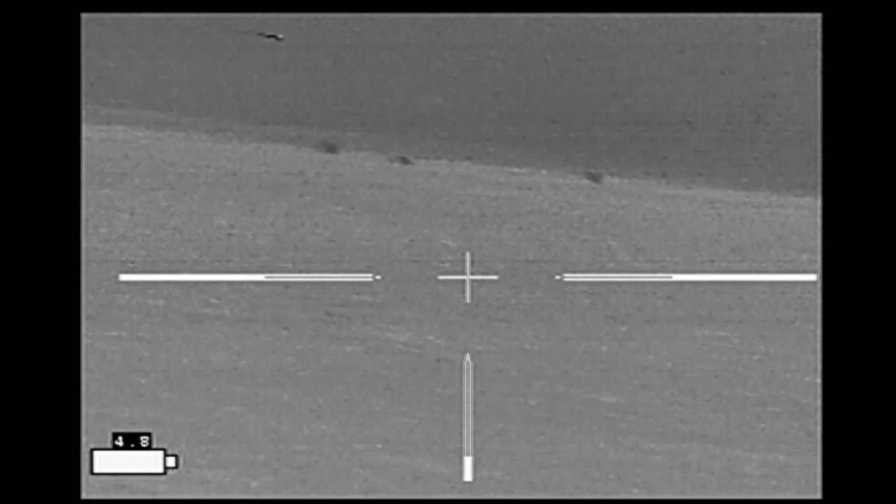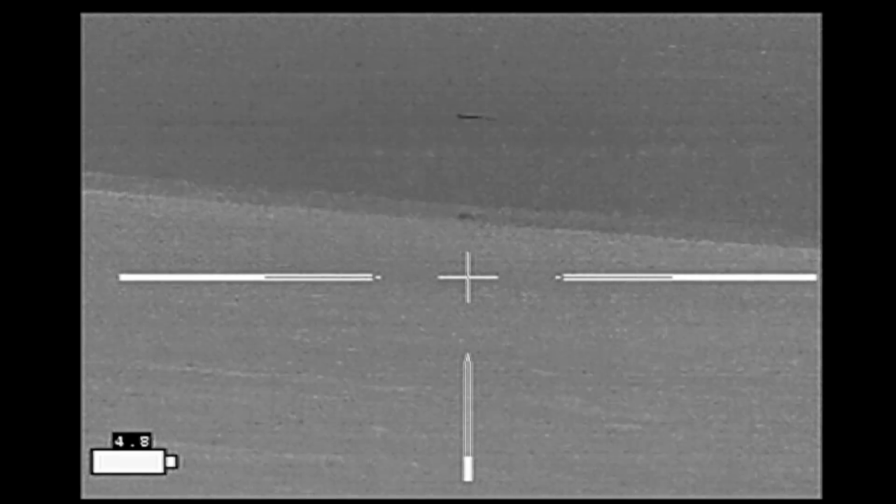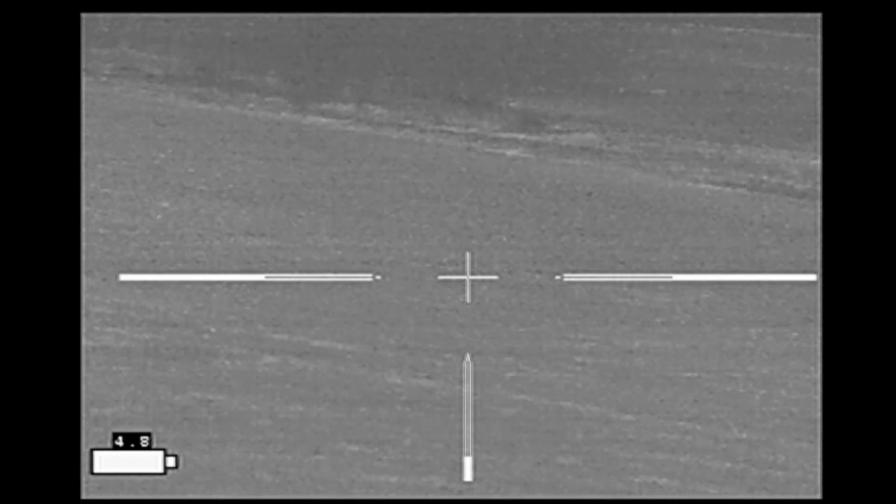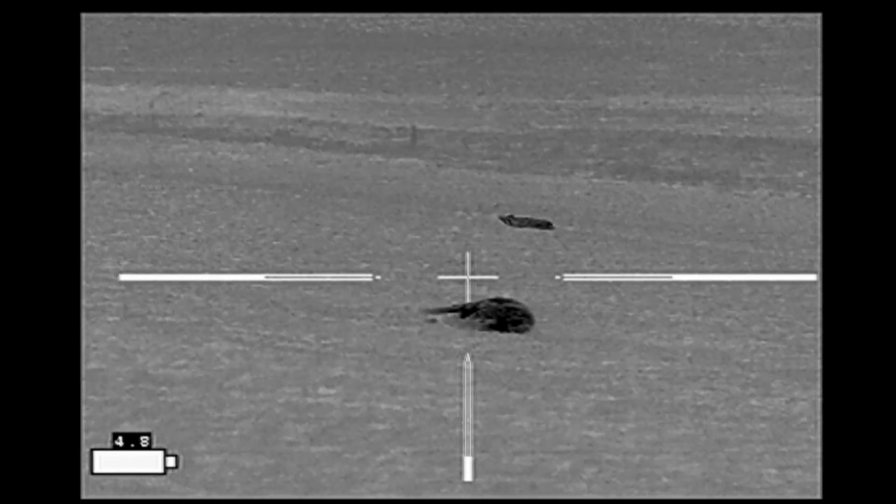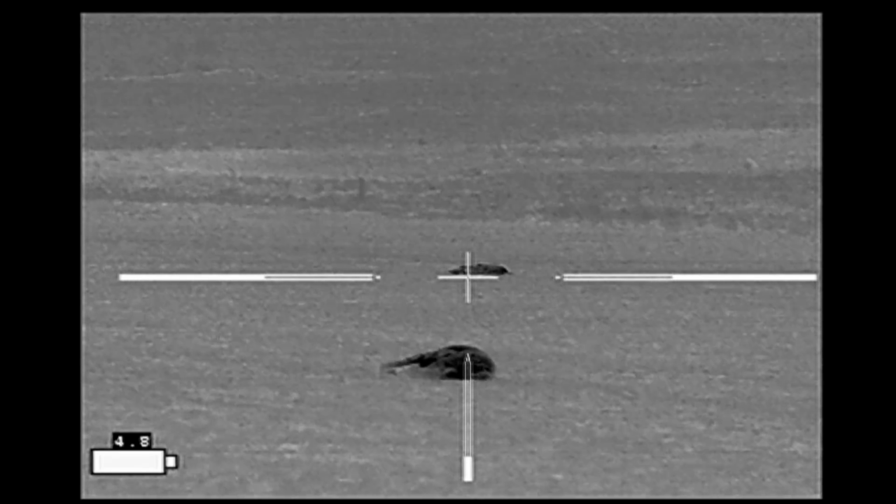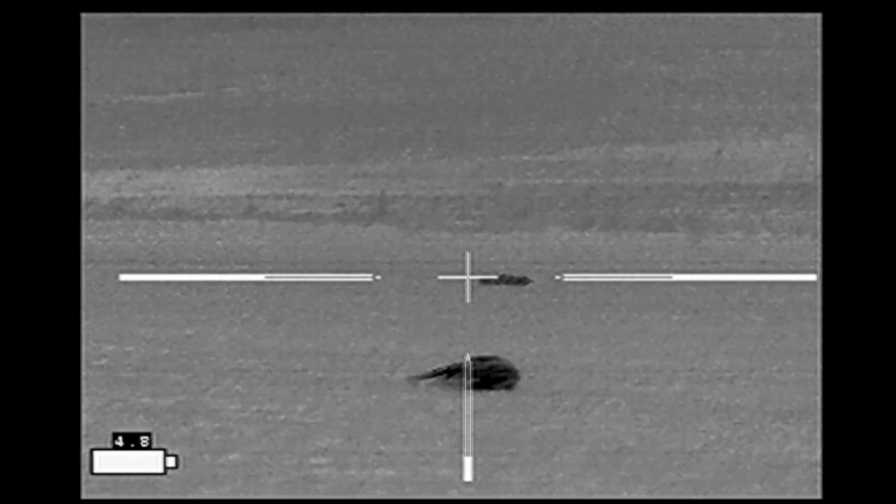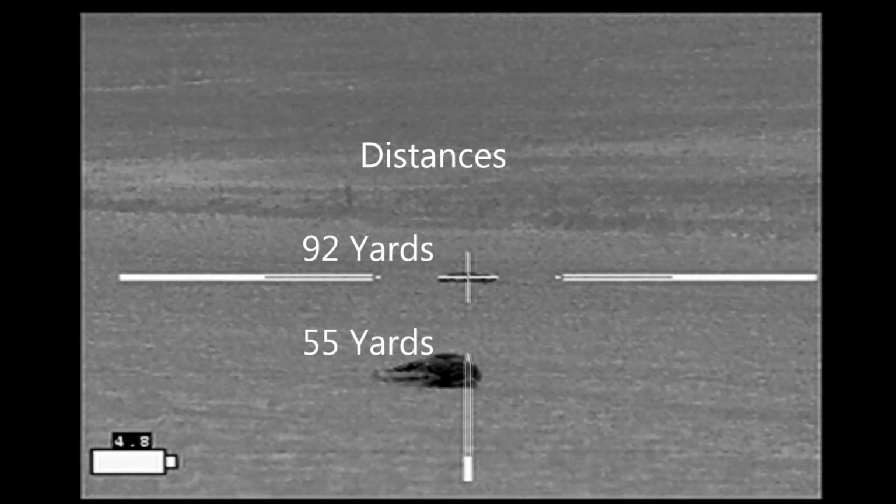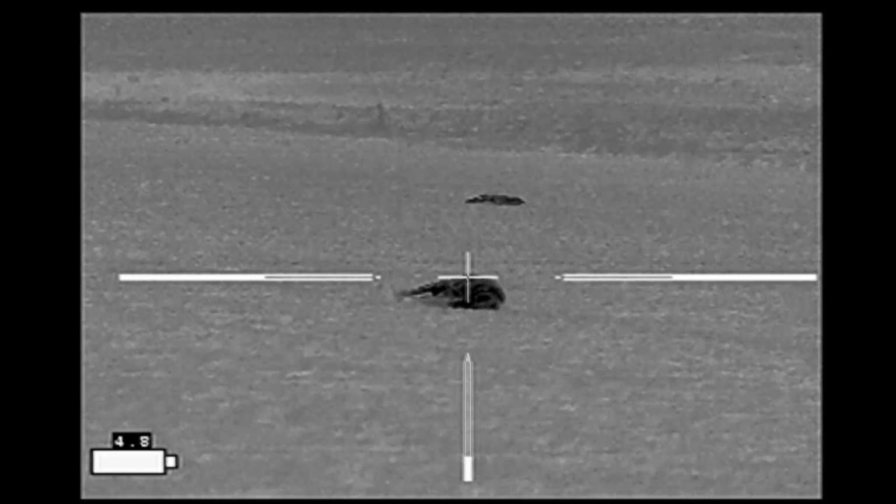I scan for any stragglers. Can't shoot in that direction. And I can't shoot towards the cattle. No other stragglers. I notice this hog is still moving quite a bit. Final check. Still moving. And I put a final shot into it.